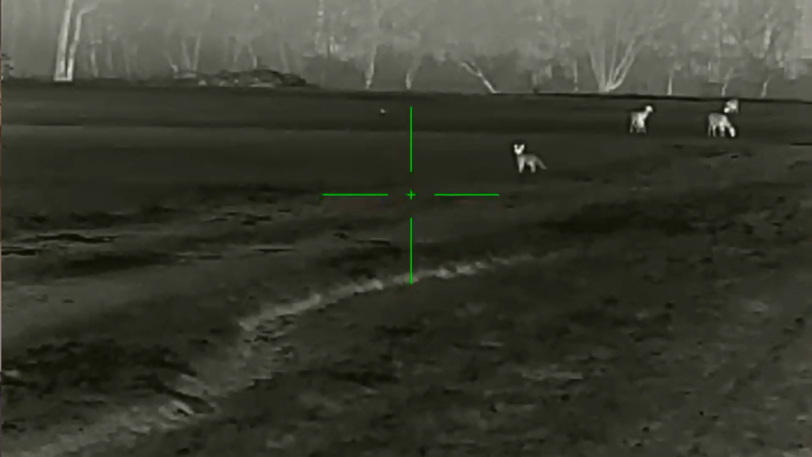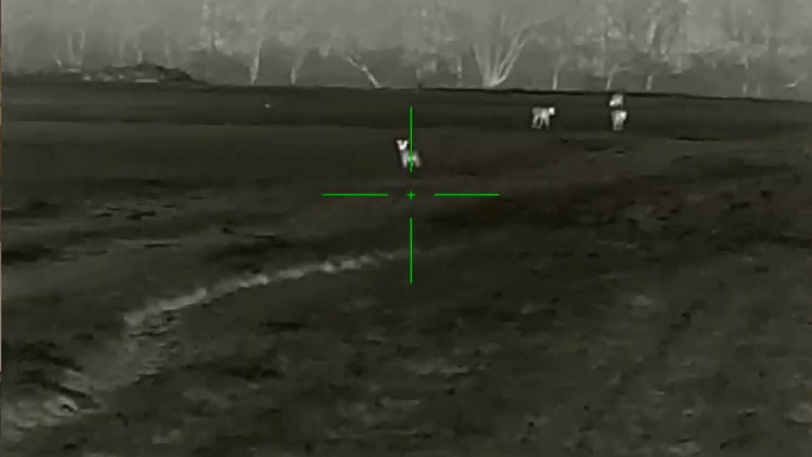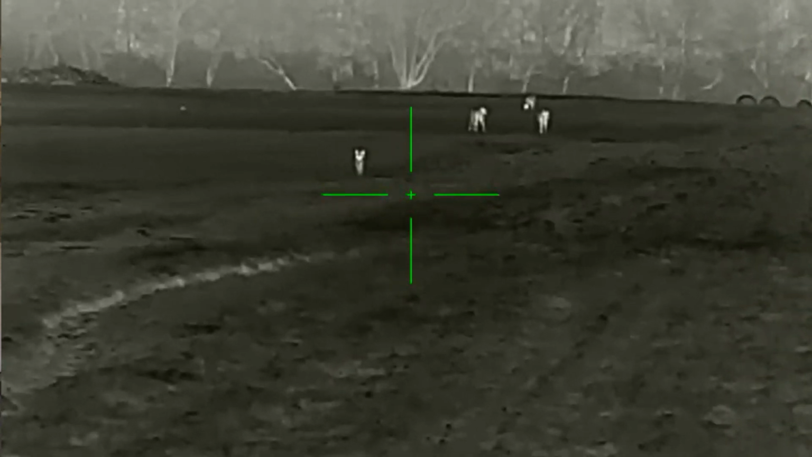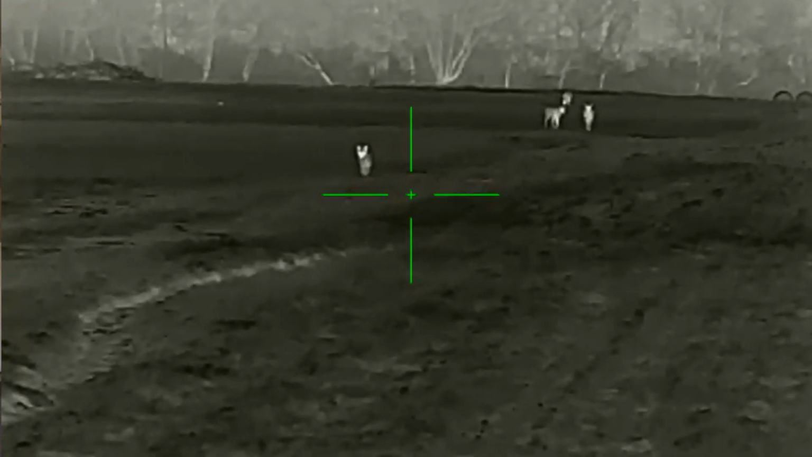So that's good to have those, because this optic does have internal video recording. It does not have audio recording, but the videos are really good. As I talk, I'll try to put up a few videos so you can enjoy that probably more than looking at my ugly mug. But anyway, it's a really good scope.